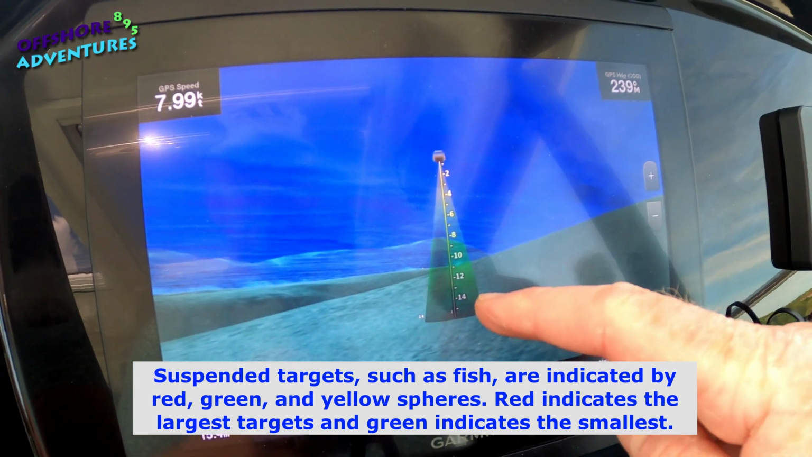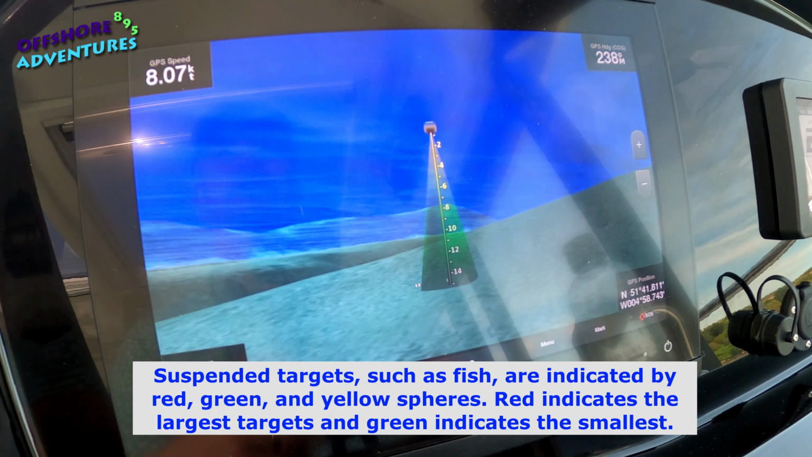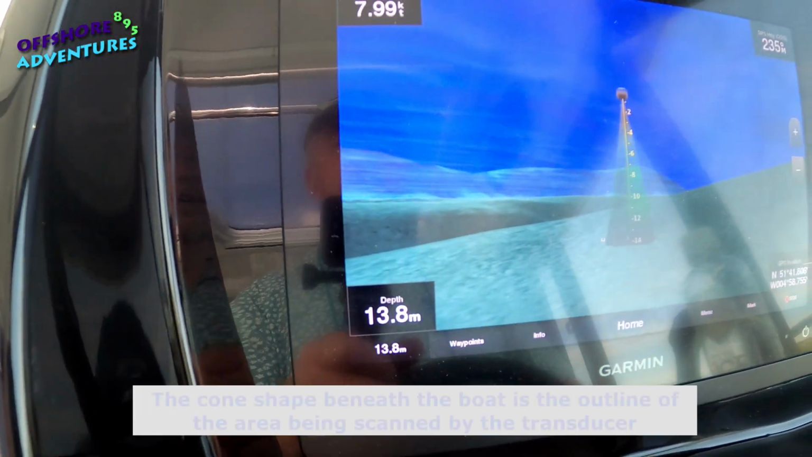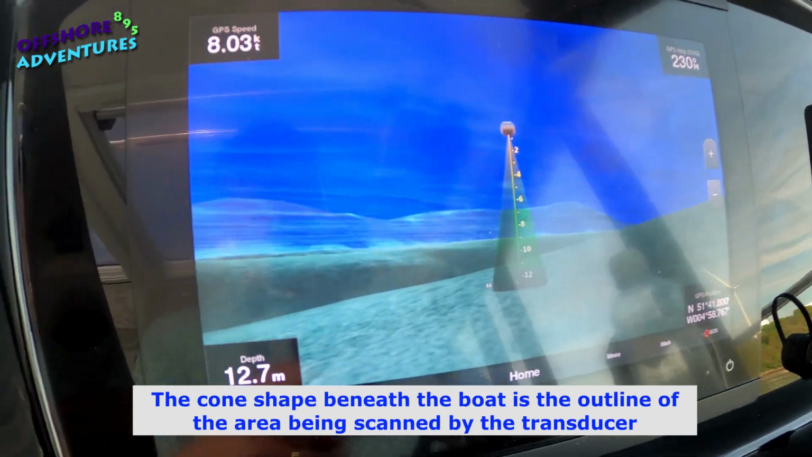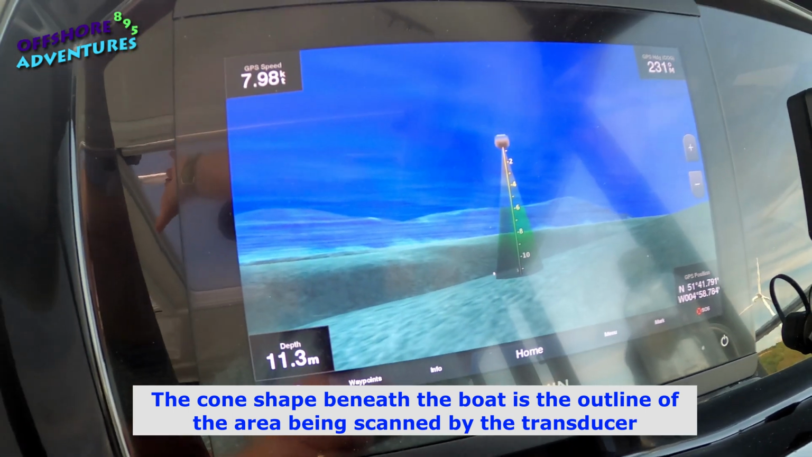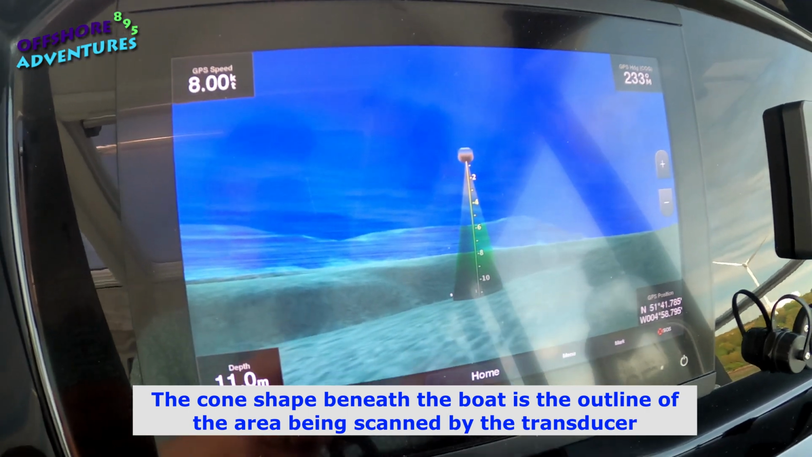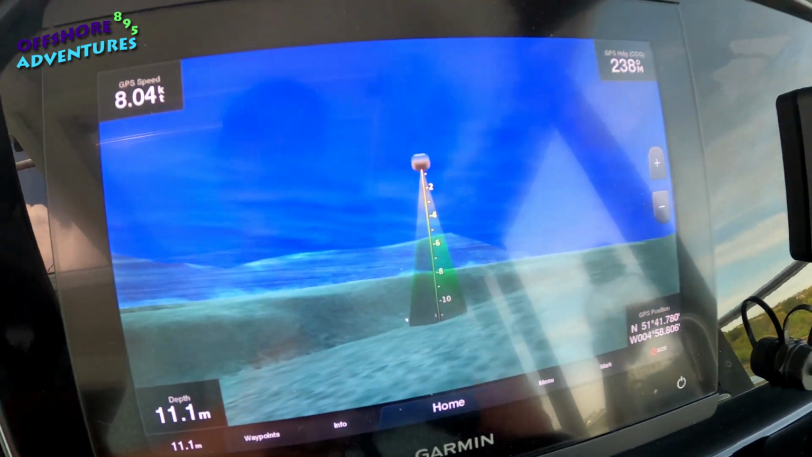You can see here the depth gauge is going down to just around about 15 meters, which of course is confirmed in the corner there. So you can see the depth is now going down. So we're basically getting almost like a 3D representation of the seabed. Which again is another interesting facility on this.